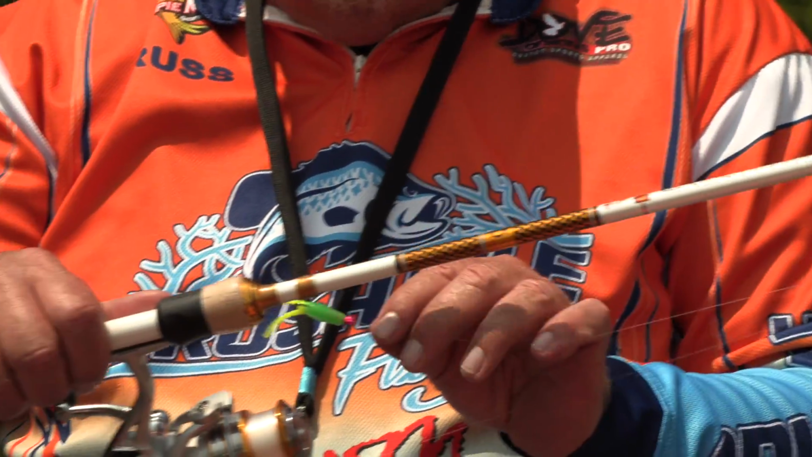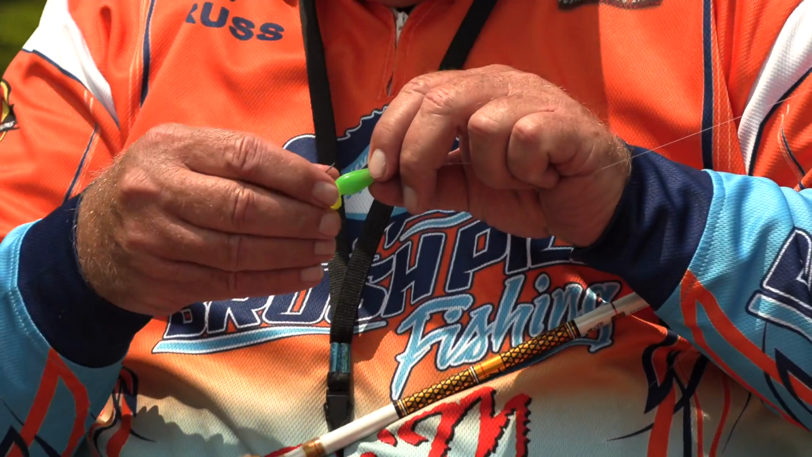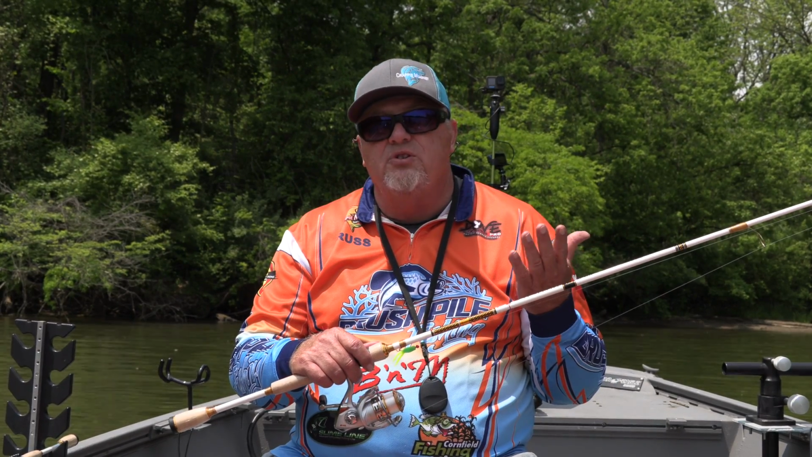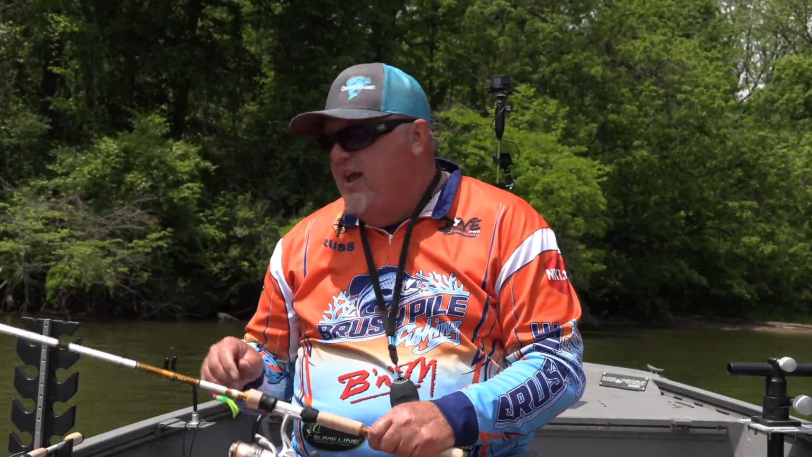We went with the loop knot, but the same jig, and there's the Wizard's Glow in the new bait that Crappie Magnet's coming out with. So we didn't use this quite as much. If we found the fish deeper off the trees, we did, and we caught some that way too, but mainly we were corking today. And that's today's BrushPile Gear Check.